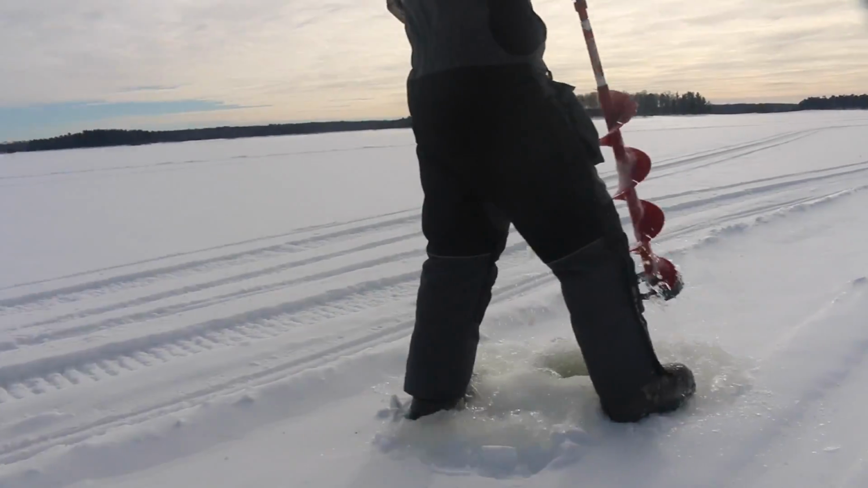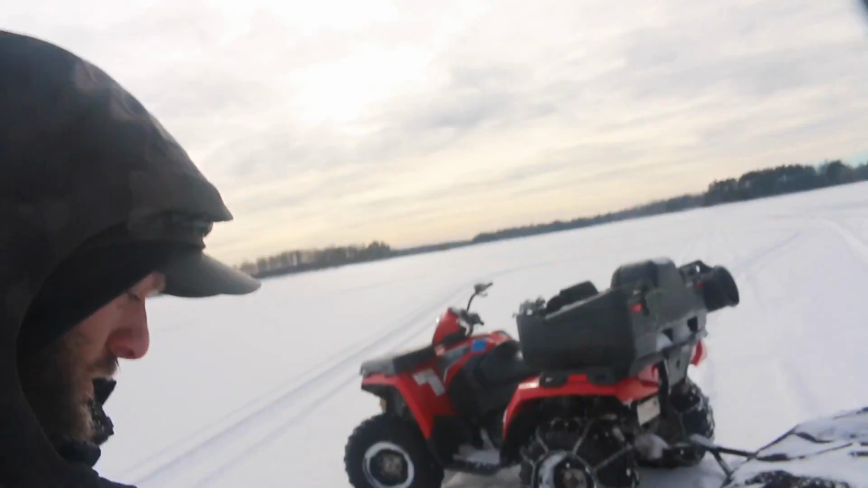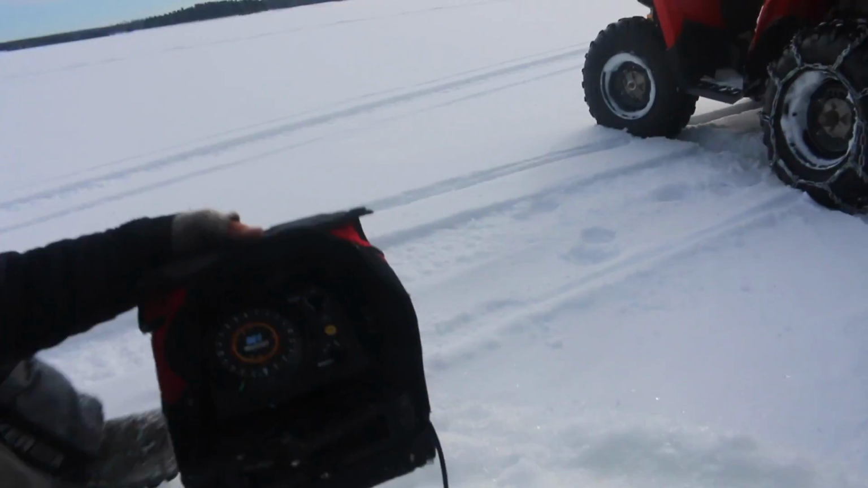All right, well, we have found some fish. In the last few holes, Cody's drug the shack and four-wheeler over here. The last few holes we've checked have had some fish, and quite a few of them. We're in about 20 feet. Depths we drilled in have ranged anywhere from about 15 to 22 feet, and we're sitting in about 20 feet right here. And we got a stack of fish down there, and they're looking like probably crappies and maybe some gills in the mix as well.